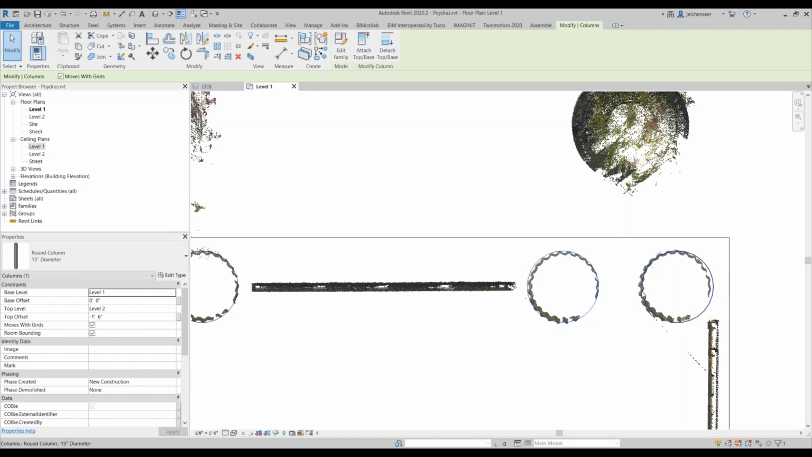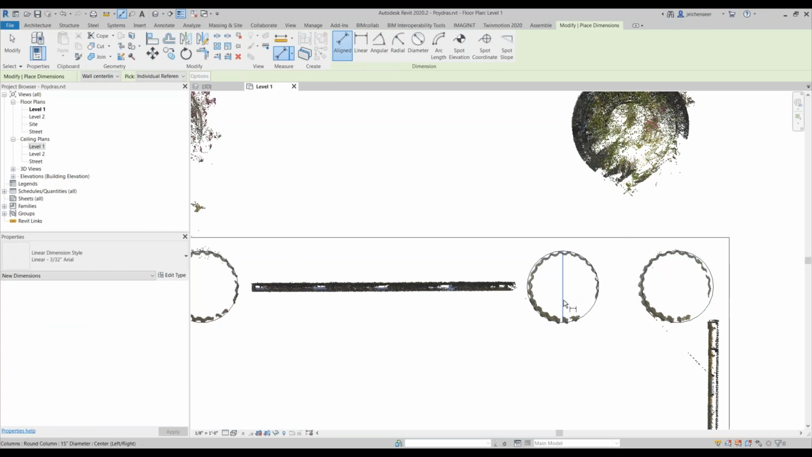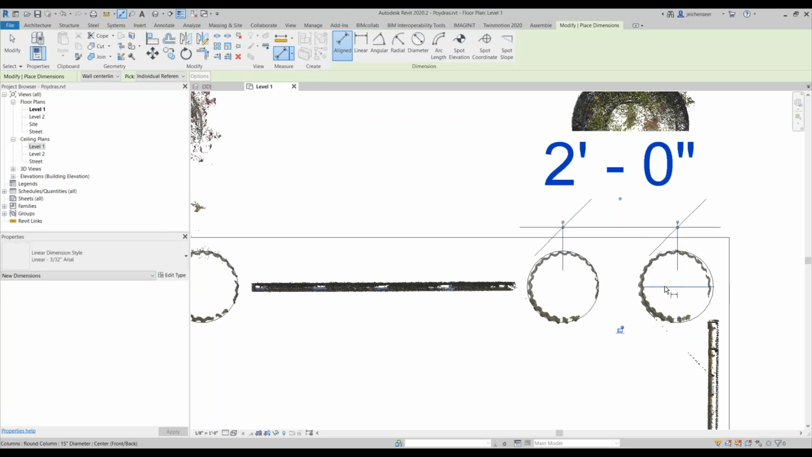As we're looking at them and we start copying these around from place to place, you'll notice that I'm not exactly centered according to the point cloud based off the fluting or whatever else is through there. But the reason for that, let me drop in a dimension here, is the difference between what you want to see versus what is reality. This is an exact 2-foot dimension between column to column.